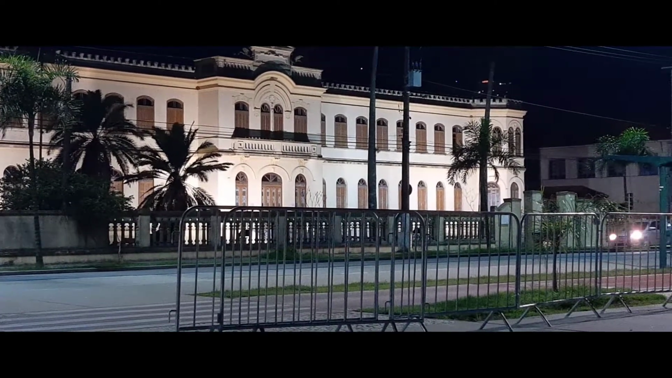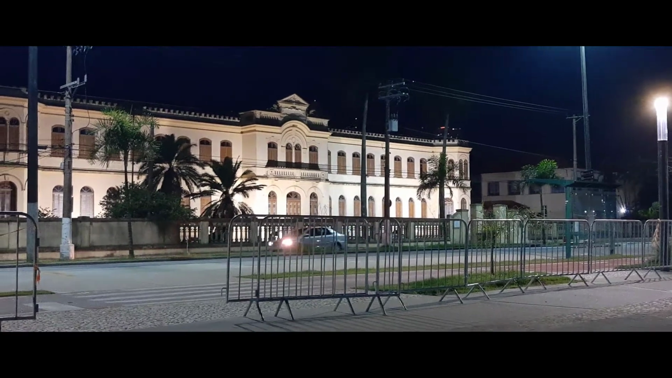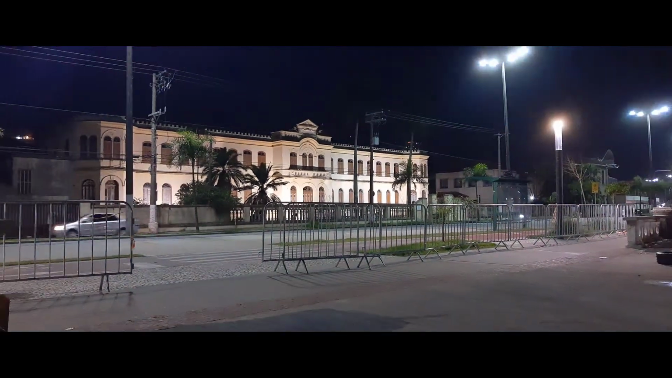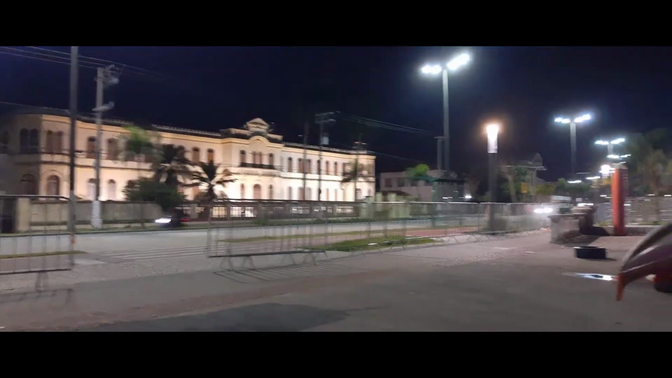The old fishing museum. I don't think it's active due to the current global things going on. But it's beautiful.